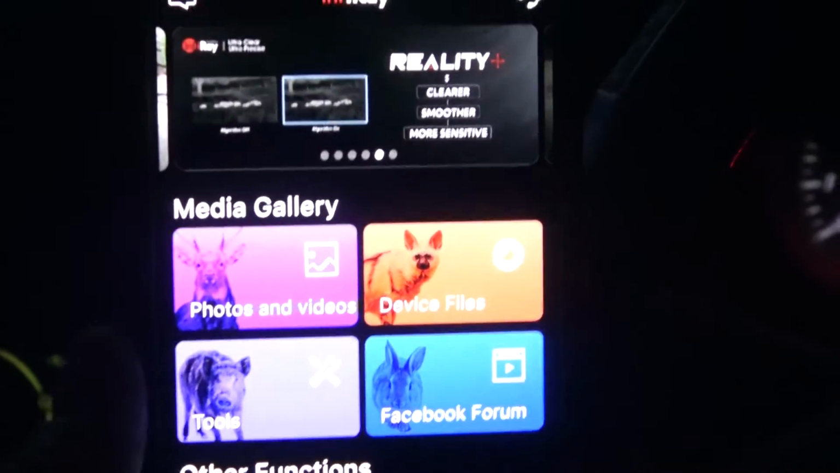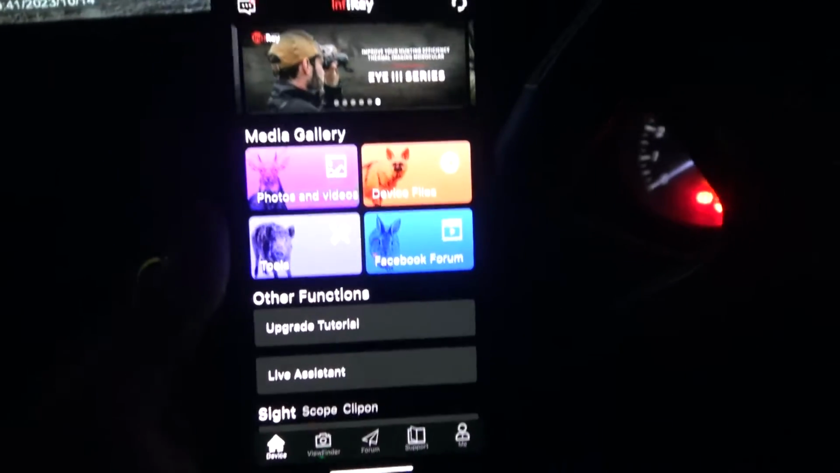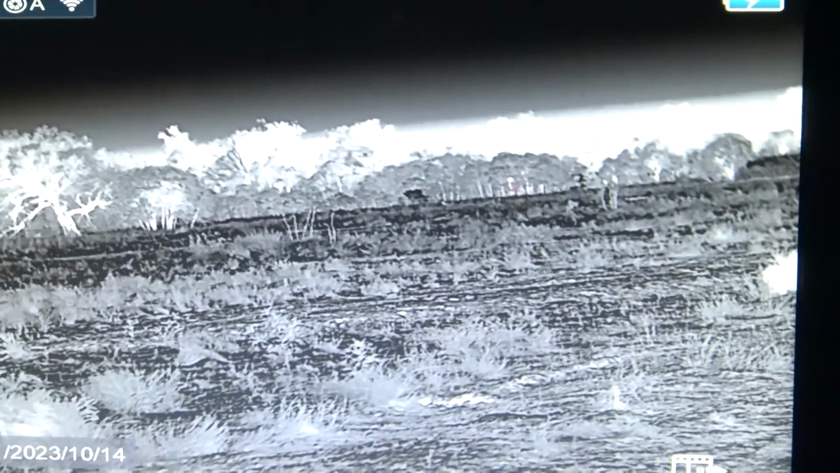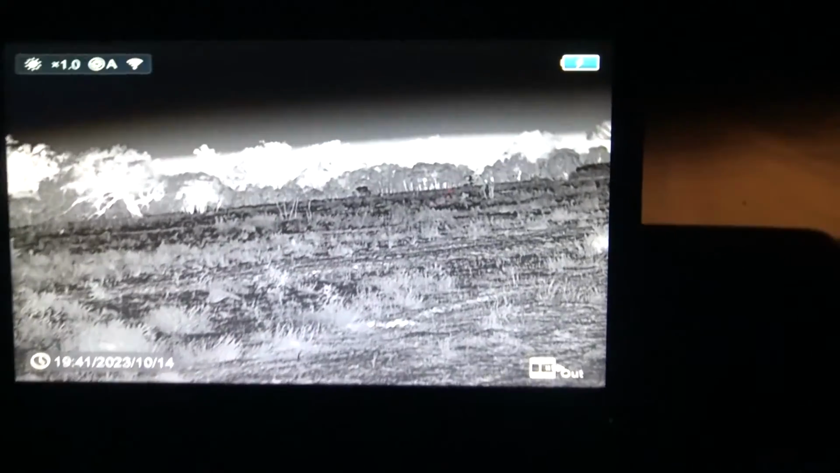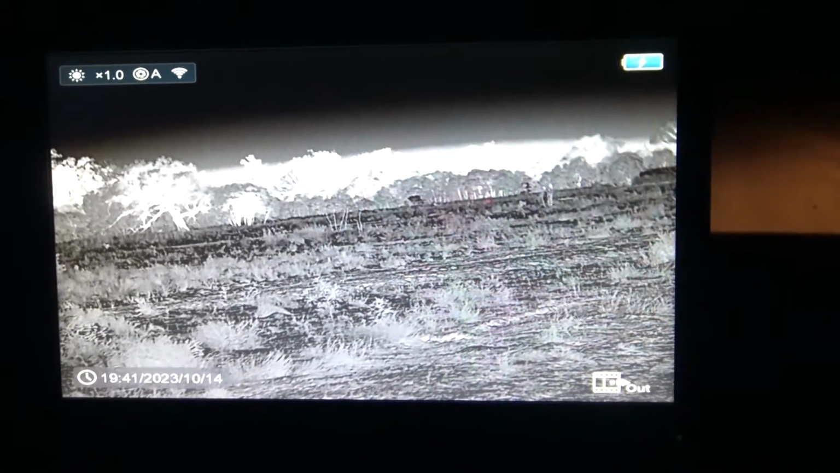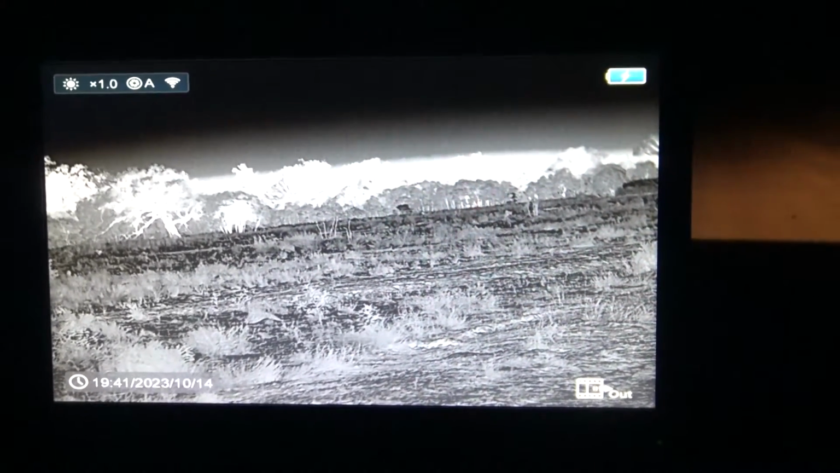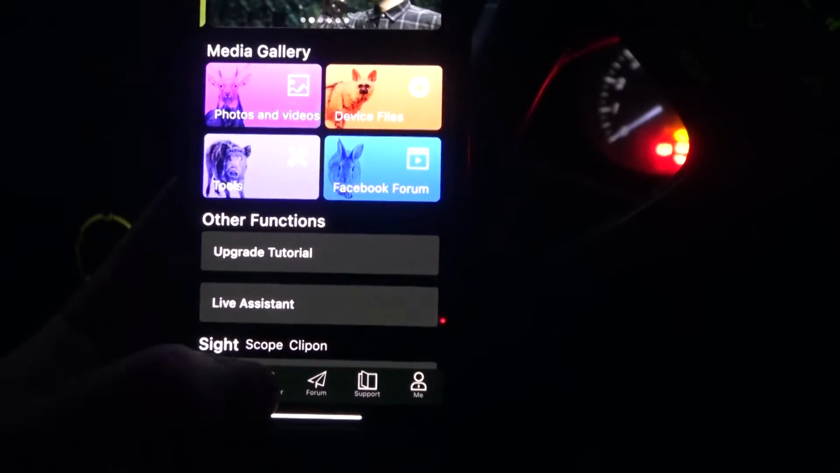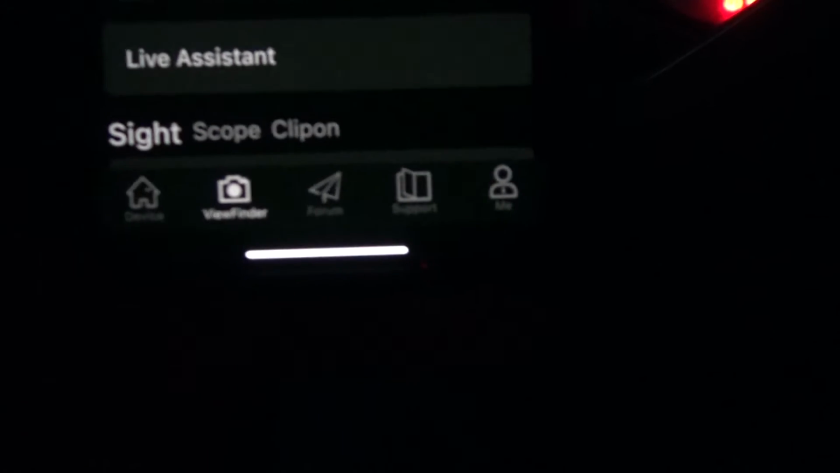Alright, so now I'm going to show you how to use the Infiray mobile app as a remote at the same time as you're using your hardwired kit to your monitor. The best part about doing it this way is you get the best of both worlds. You get the superb quality of the image coming through the hardwired system, and you get the control of the Wi-Fi. Now we open up the Infiray Outdoor app and click Viewfinder.